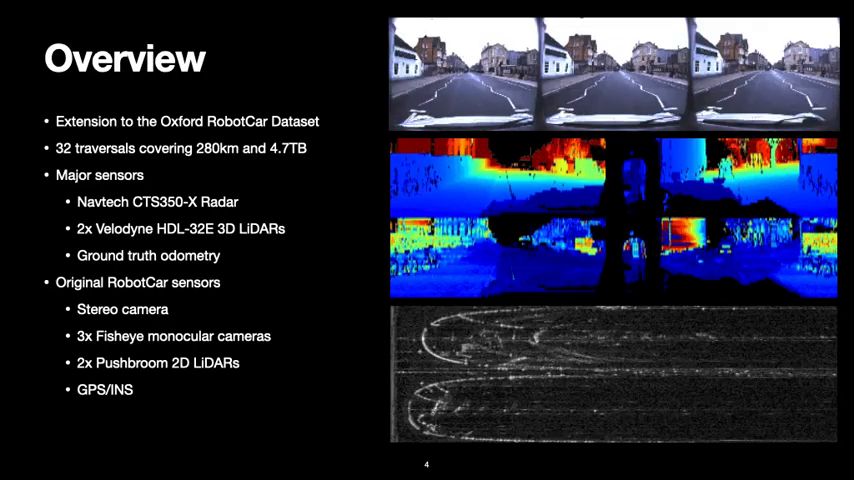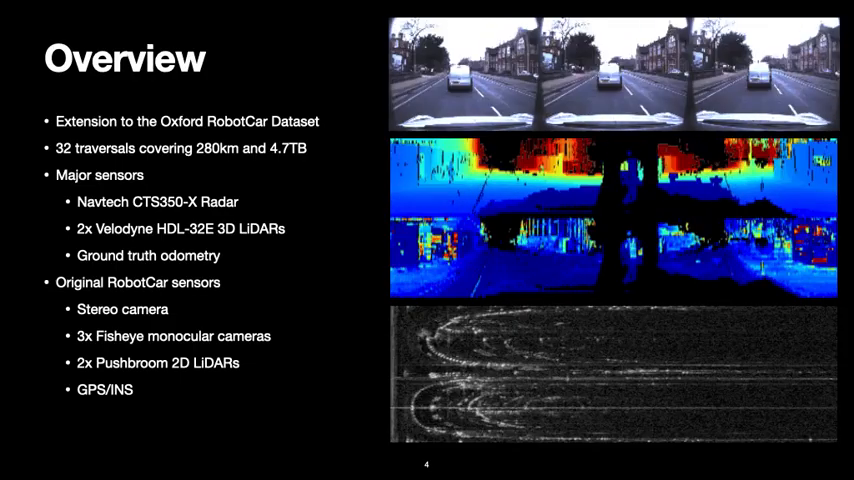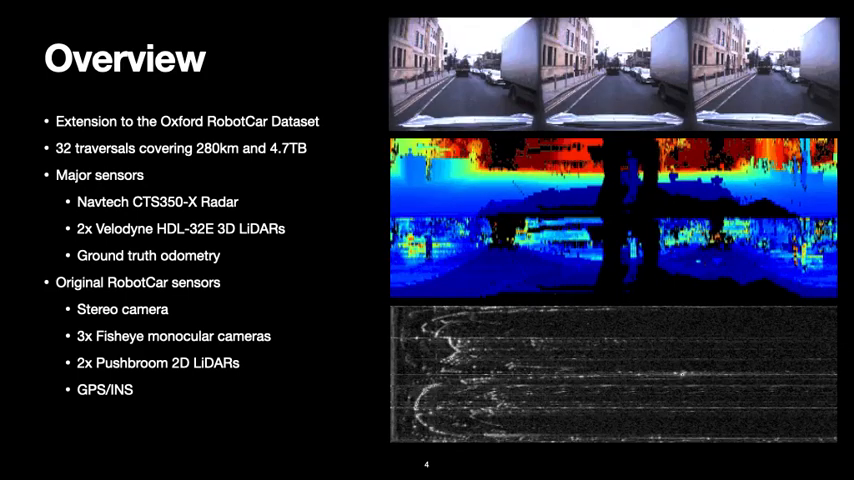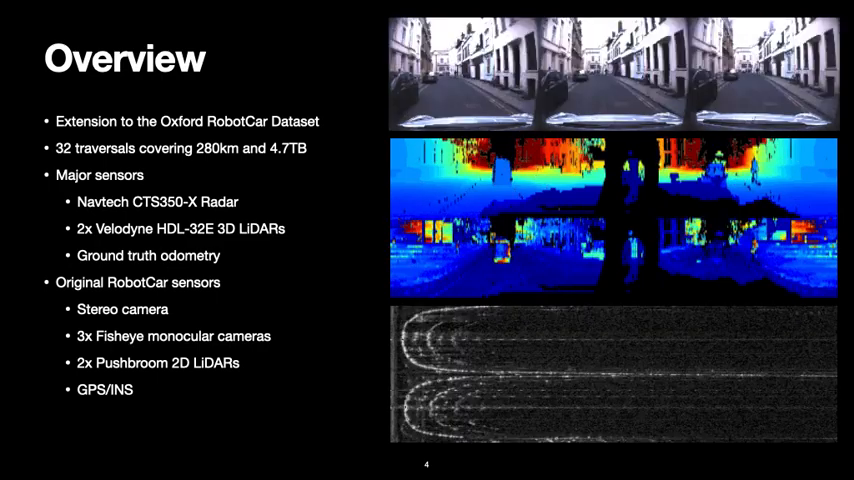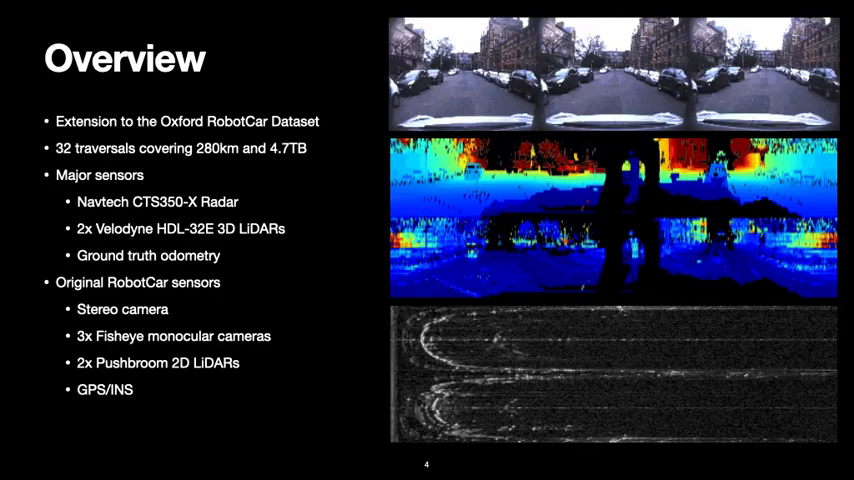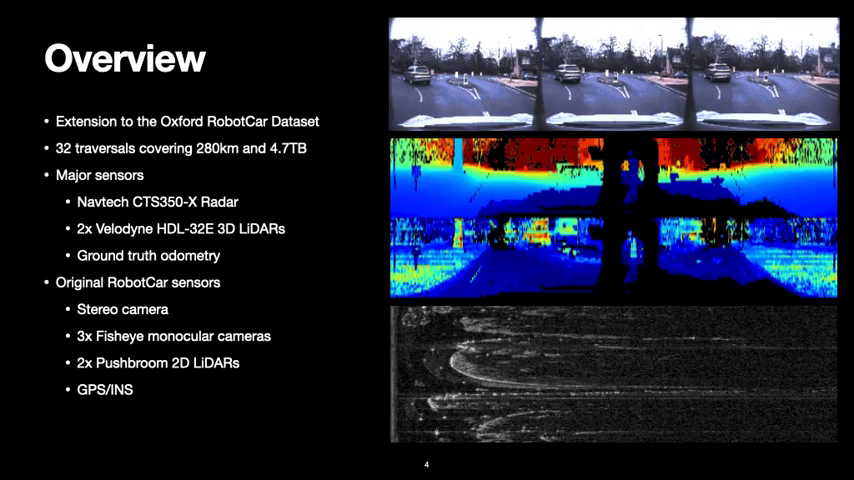We presented the dataset as an extension to the Oxford RobotCar dataset. We completed 32 traversals of a central Oxford route during January 2019. This brought us to a total of 280 kilometers of driving and almost 5 terabytes of raw sensor data.